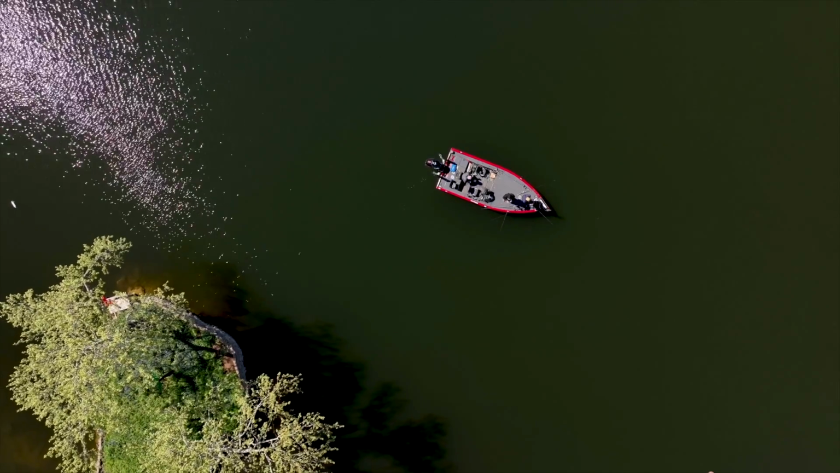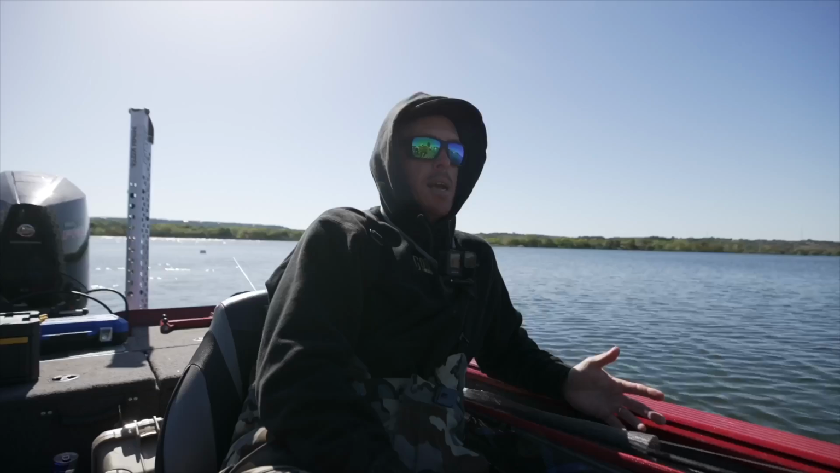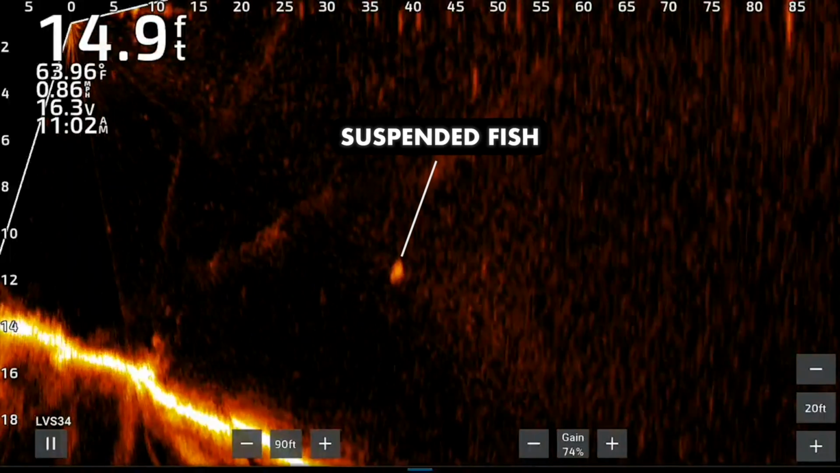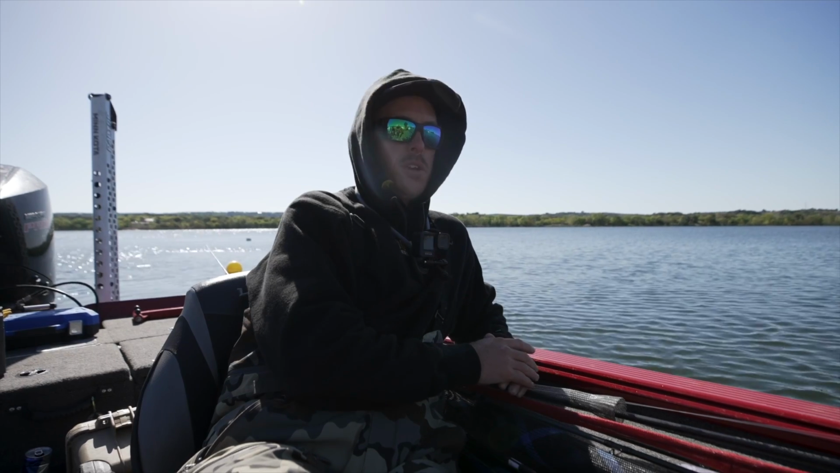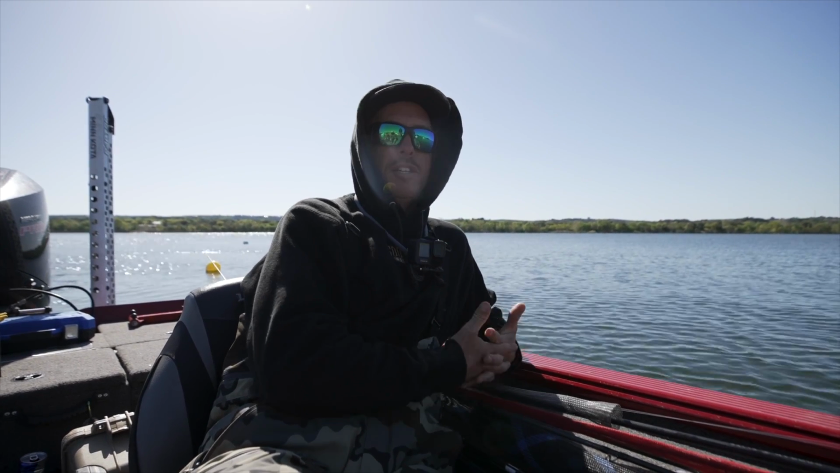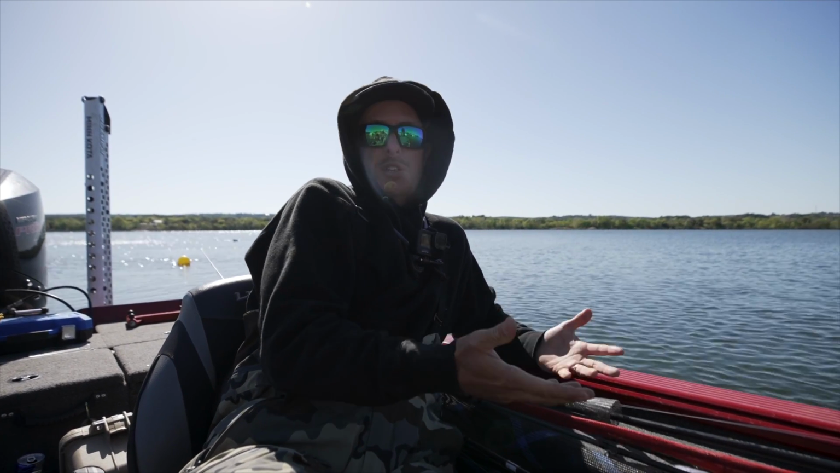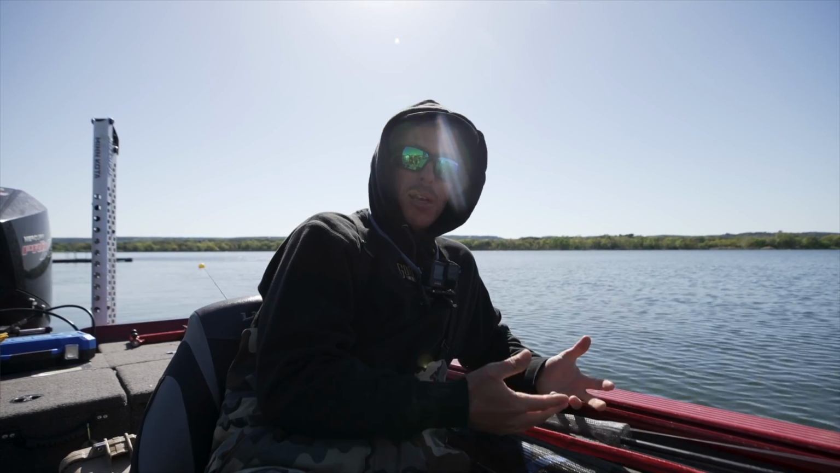Over the years, we have learned through forward facing that there are just certain bass that they will suspend year round. It doesn't matter what season it is. There's always going to be suspended fish that can be targeted with forward facing. And it's almost like opened up a new category of fishing where you could just go out and put the trolling motor down and do this. And we're fishing for fish that have been overlooked for so many years, and also learning their behavior.